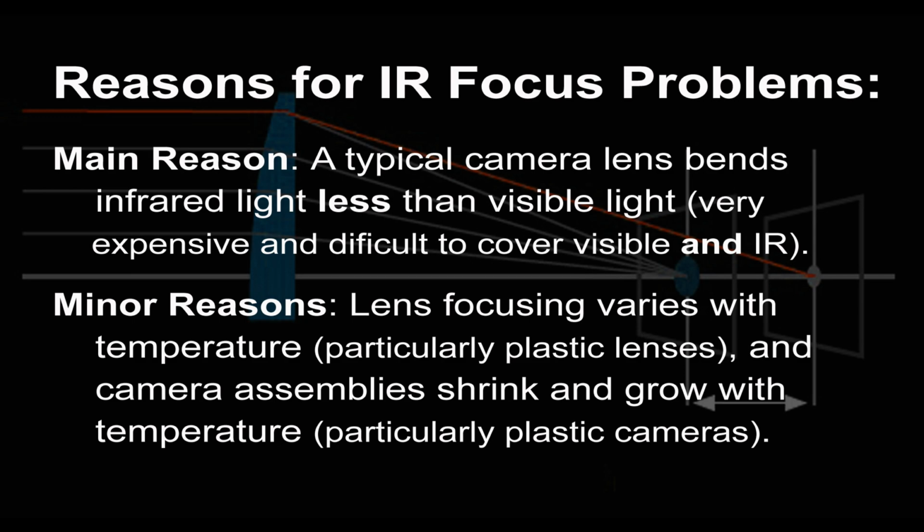There are other reasons, not particularly major, but lens material does change its focusing power with temperature. That's mainly a function of the density of the material. Also, cameras, particularly cheap plastic cameras, will shrink and expand with temperature, and that will change the distance between the focal plane and the lens.